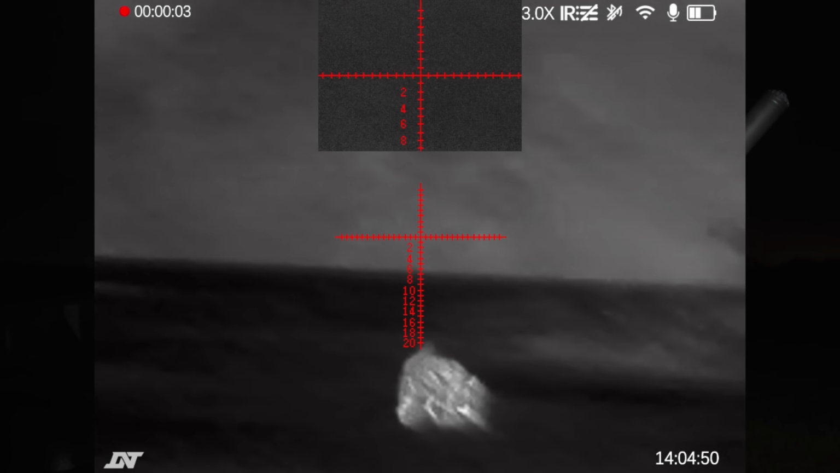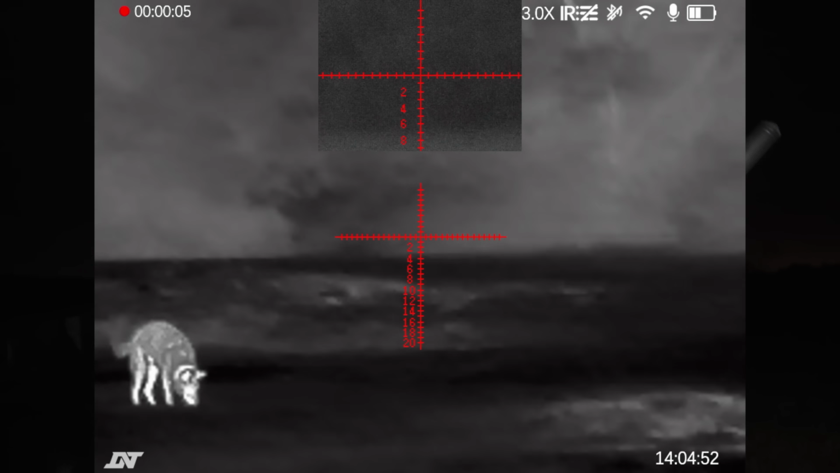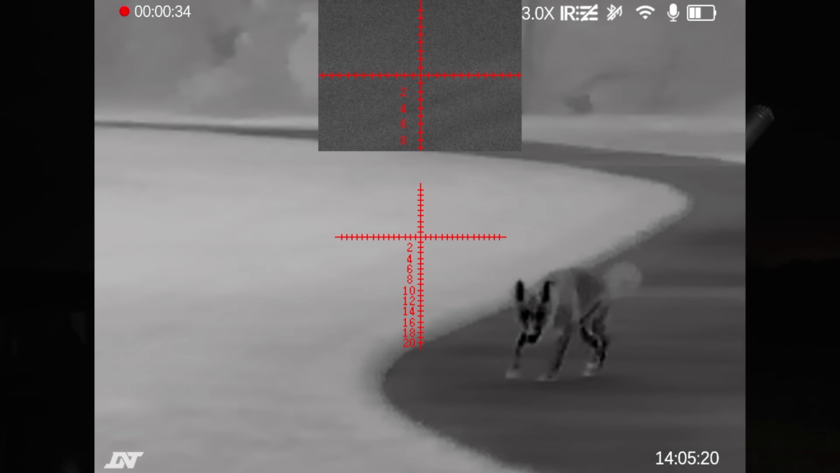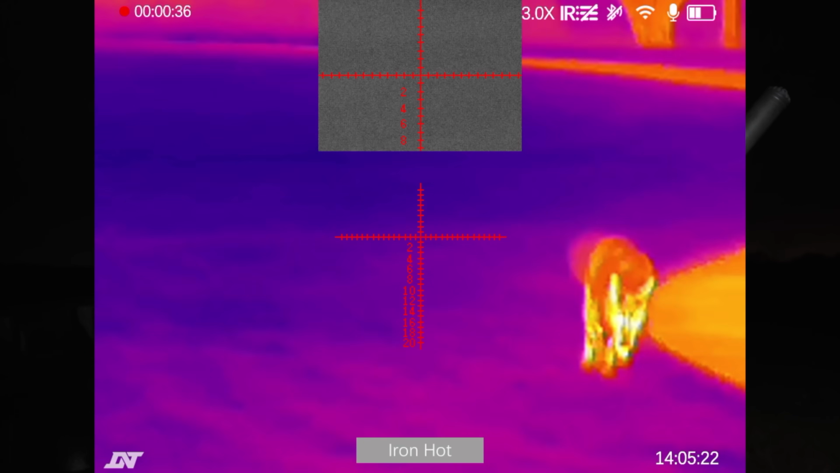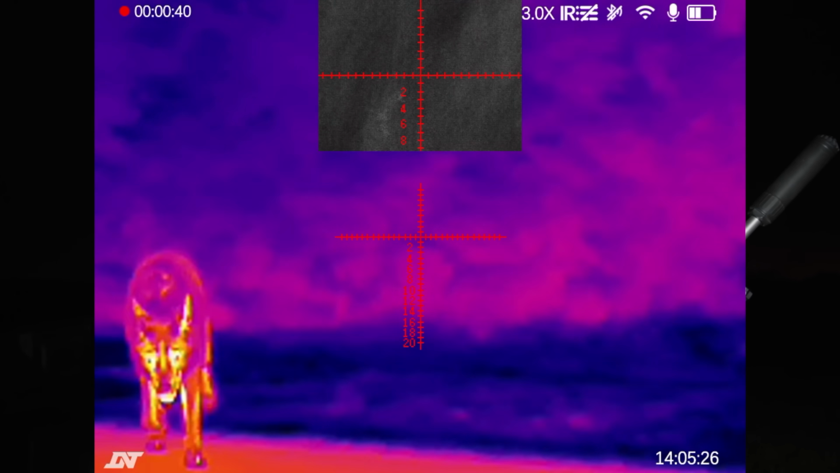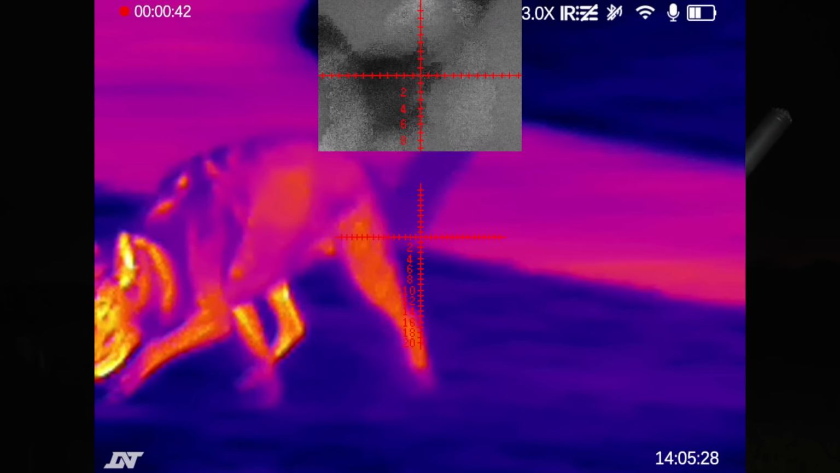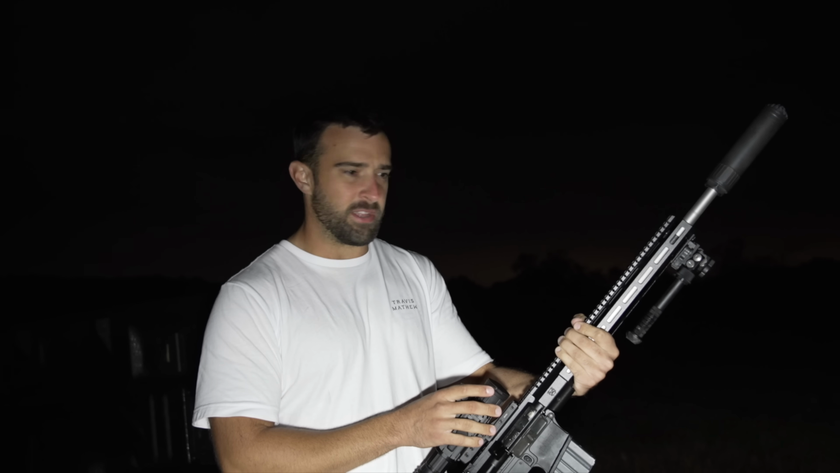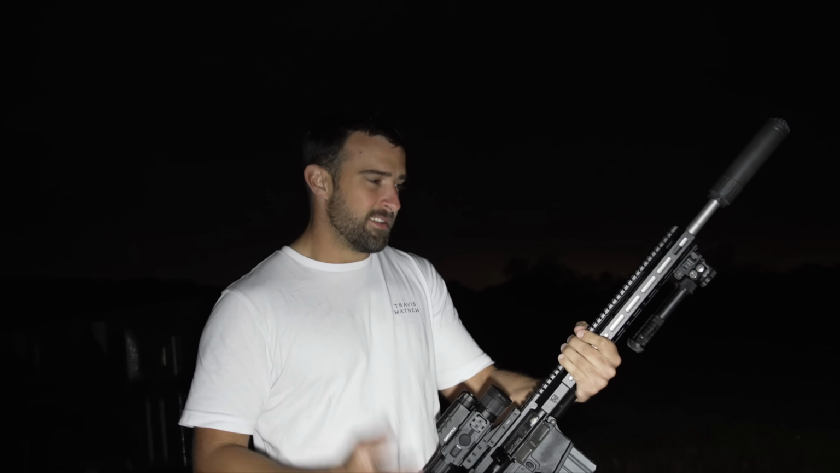If this was just a standalone thermal optic at its price point, especially with that coupon code being under $1,000, that was more than worth it in my opinion. But you could take it for as complicated as it is, and obviously it's not too complicated once you get to know it, but use it for whatever. If you just want thermal, awesome. If you want that digital night vision, digital day, laser rangefinder, ballistic calculator, all of that within this unit, I'll let you guys know if it ever fails me. I'll keep messing with it, but thoroughly impressed.